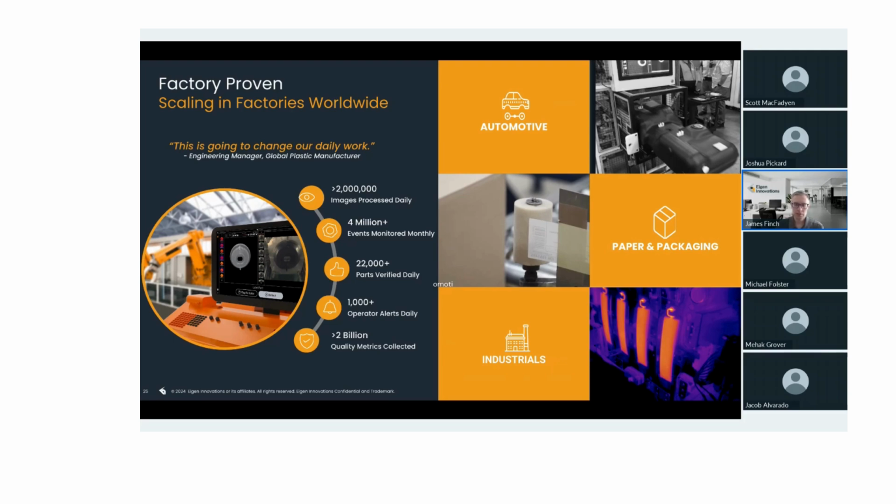Then also in various industrial segments, things like metal welding of large structural grates, or even some recent interest in thermal imaging applications for the food industry.